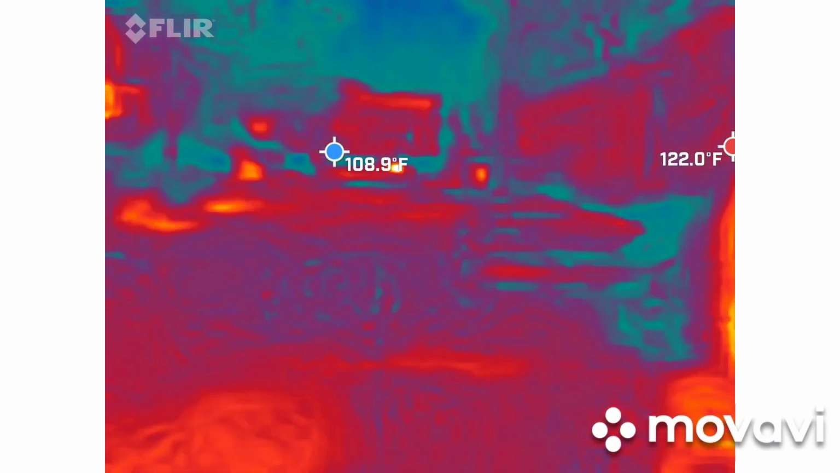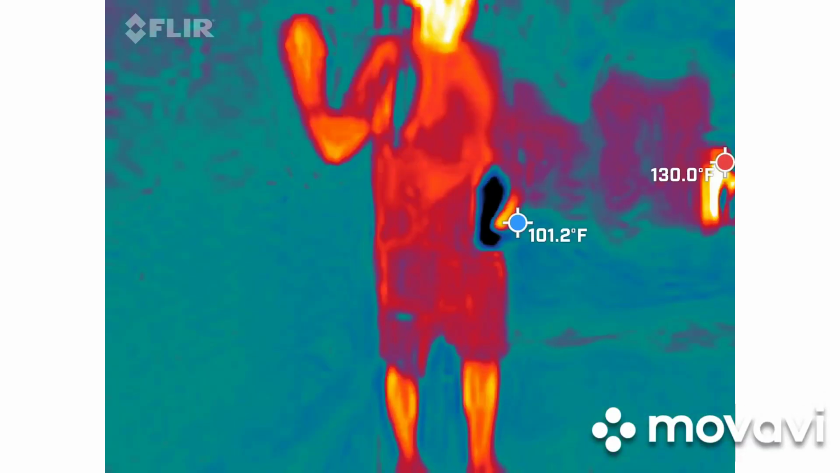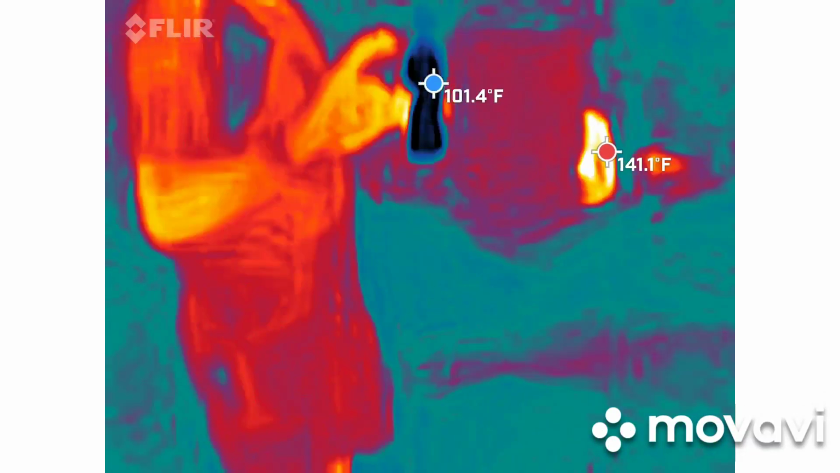So I'm actually going to stop this over here, only because these people are leaving work and they get a little finicky about their private lot, which is perfectly fine. It's public, even though they say it's private.